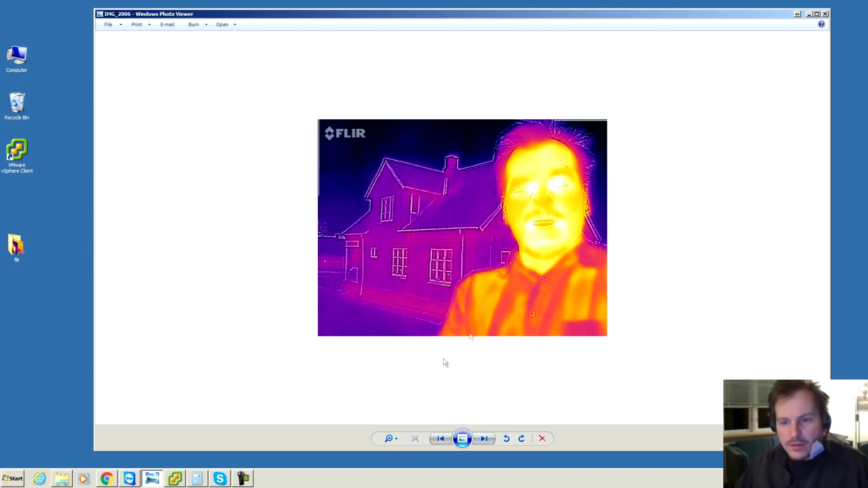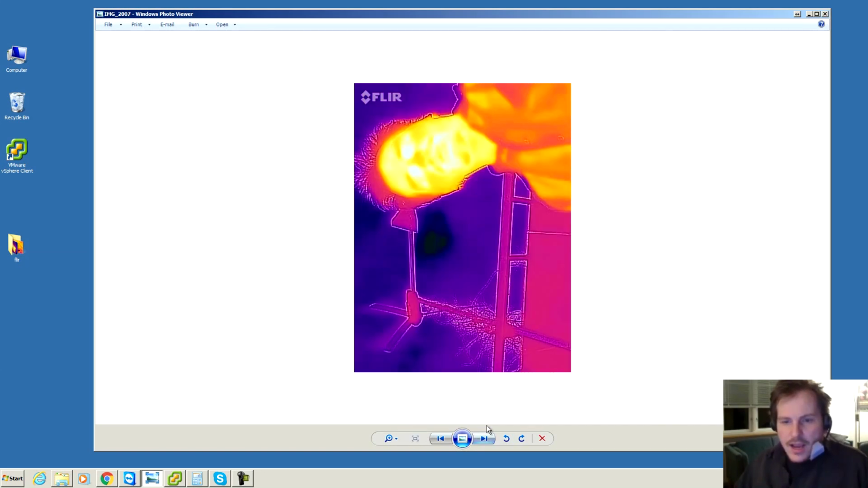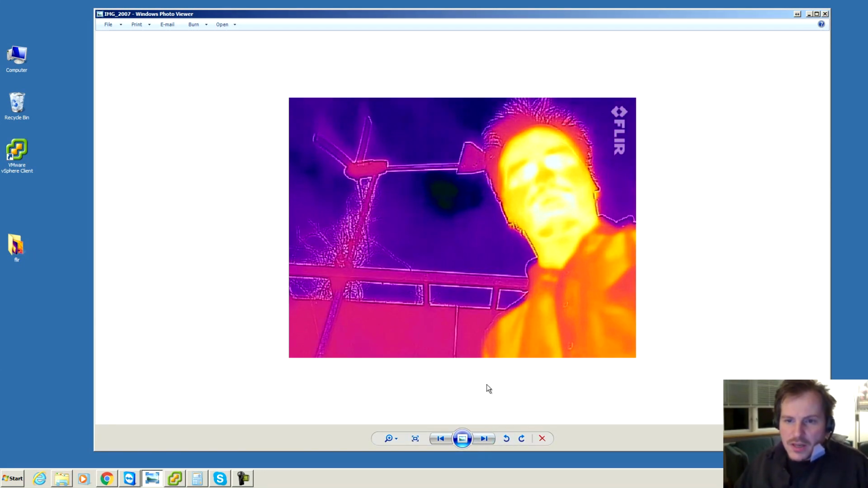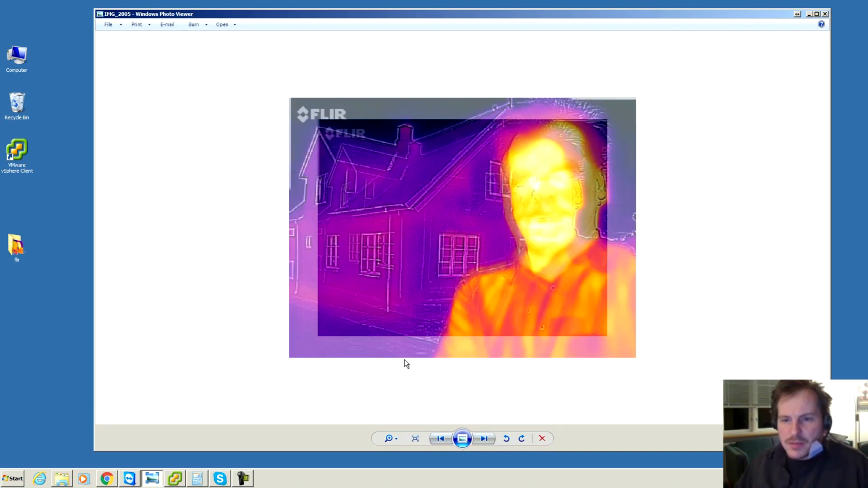And here's another one. It wasn't as good, so I was actually trying to cool down my bracelets so that they would be visible by sucking in some cold air really fast. That didn't work very well. And I think this is the last one. This is me and my wind turbine. Not as good either, but it's a pretty cool picture anyway. I think this is the best picture I took.